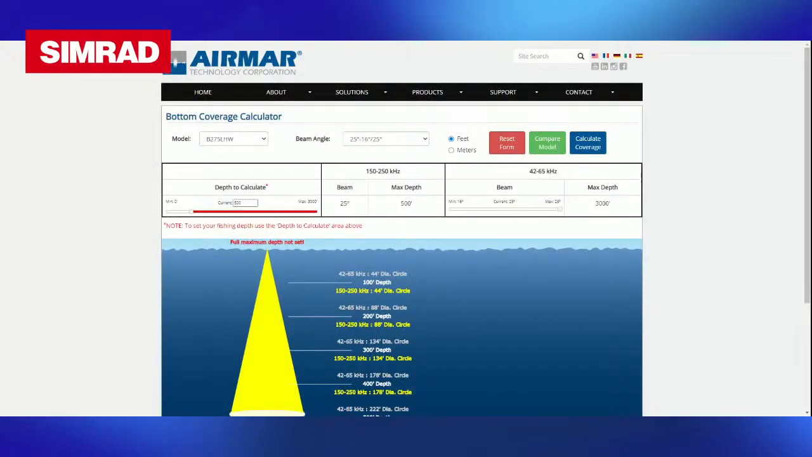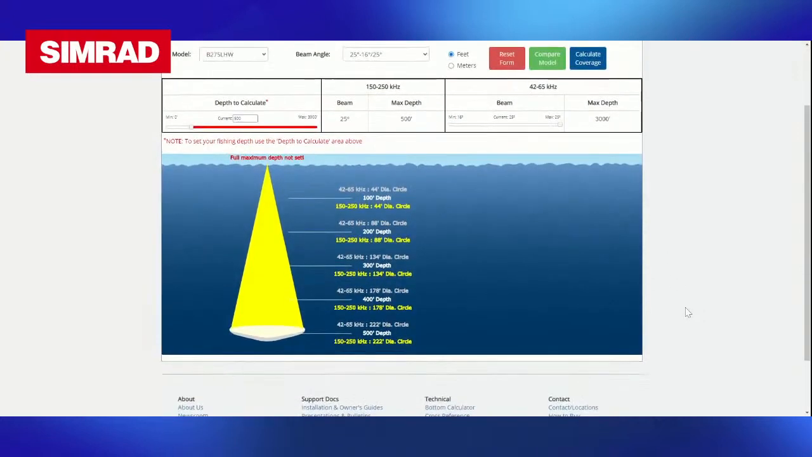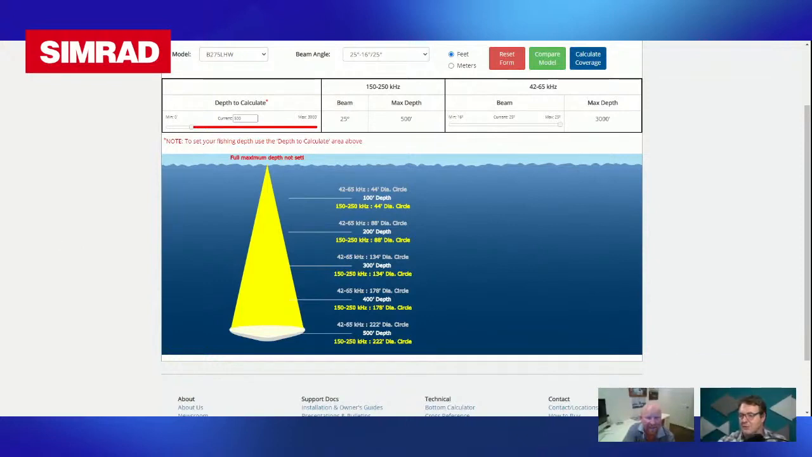So as you're explaining to me, this is AirMar's bottom coverage calculator. So lots of people, I suppose, don't have a general understanding of how much area their transducer is covering when they're trolling around. If you can see, it's pretty small font there, but I think at about 150 meters, when it's in meters, you can click it into meters. You're in feet there. Eyes aren't that good. Let me just switch it to meters. Yeah, that's it. So you can see how much bottom coverage you're getting.